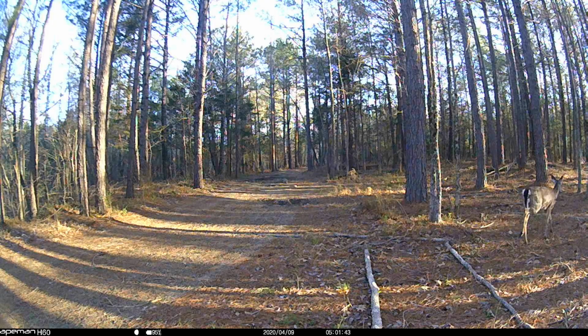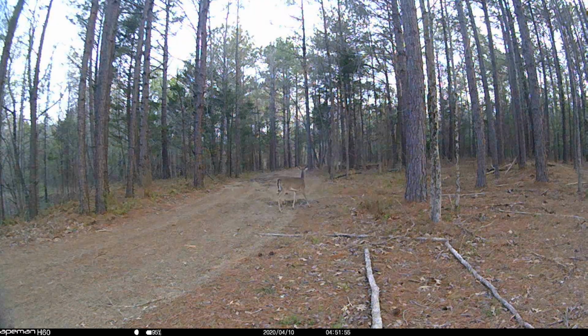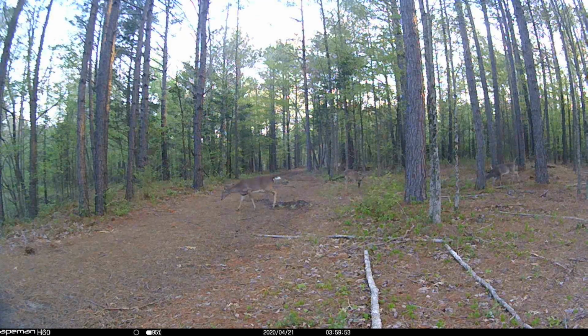Beautiful deer right there crossing. I've got a tree stand just behind this camera, and I got a tree stand at the other end of this road too. So there's another beautiful deer. Another one come up. Now off to the left there is the valley, the gulch, and they just come jumping up out of that gulch. It's like a 20 or 30 foot drop right there, guys.